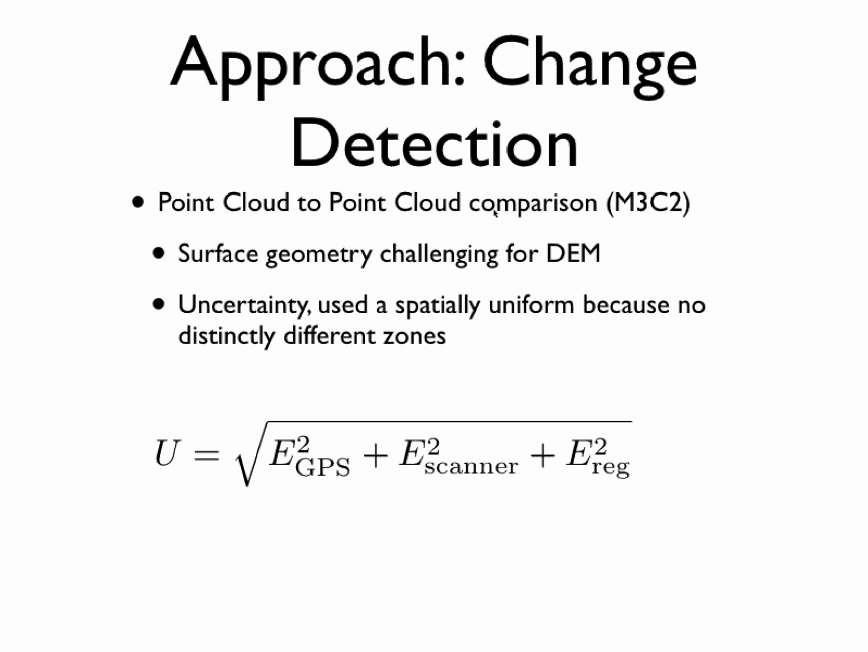My approach to change detection was quite different at this site. Here, I used a point cloud to point cloud difference, primarily because of the surface geometry of this highly curved landform. It was curved in several directions, so it's really impossible to do a true DEM difference on something like that. So I went to a point cloud to point cloud difference.